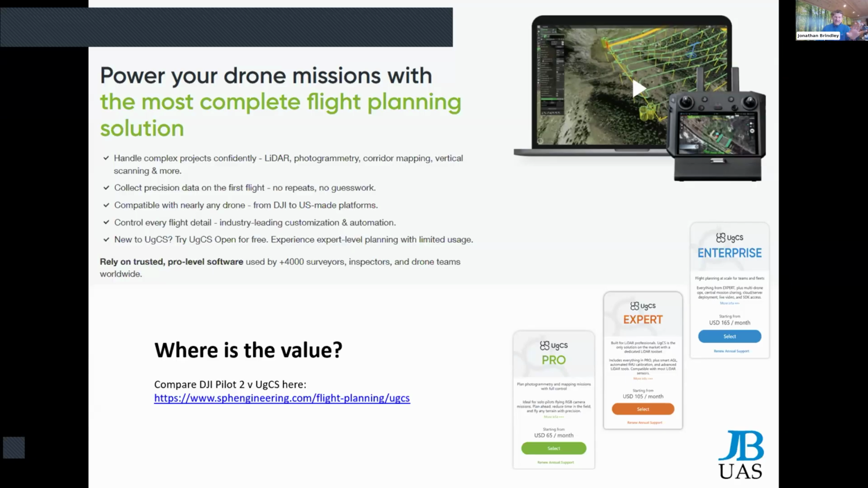It's very agnostic, so it's technology agnostic, which basically means you can use it with so many drones out there and drone manufacturers, it is really useful. There is a comparison table online, which I found very useful when I was looking through it, between DJI Pilot 2 and UGCS. So it's probably worth having a look at that, because then you start to realize how good this software really is, and what it actually can do.